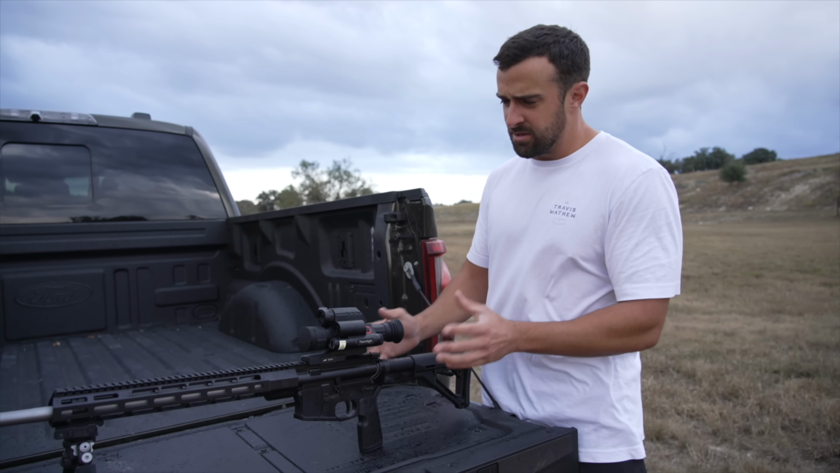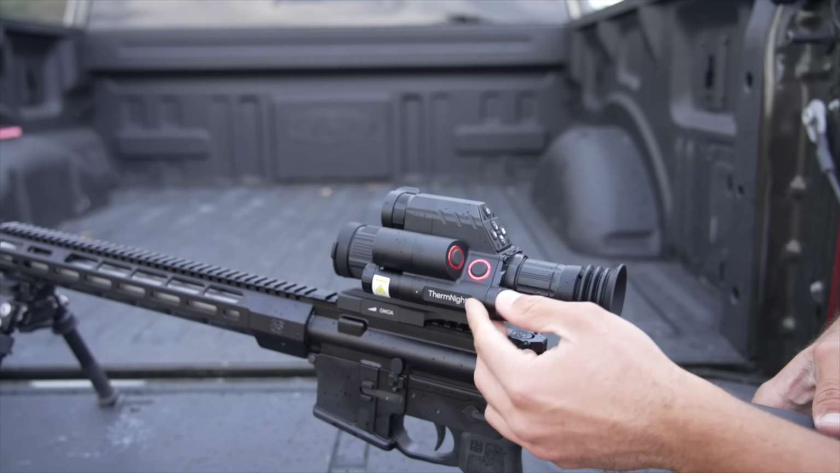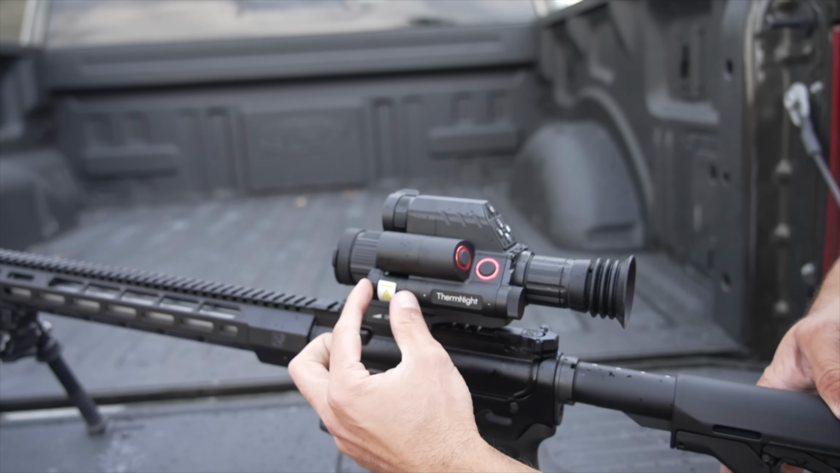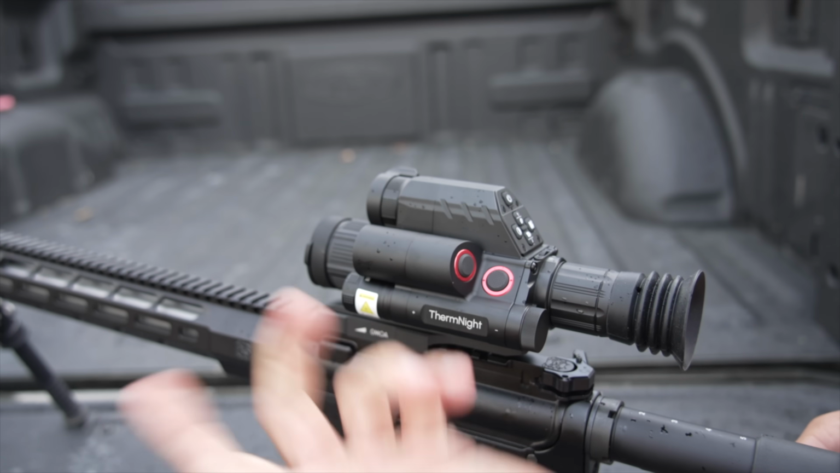So I'll kind of walk you guys through some of the features here, because again, it just looks like so many tubes and buttons, but once you break it down, it's not too bad. This tube right here that says Thermite just houses the battery. You get 2 of those, and one's in here right now. This piece is the illuminator, and you can actually control the beam here as well. This little thing is actually the LRF, the laser rangefinder, and you press this button to read the range.